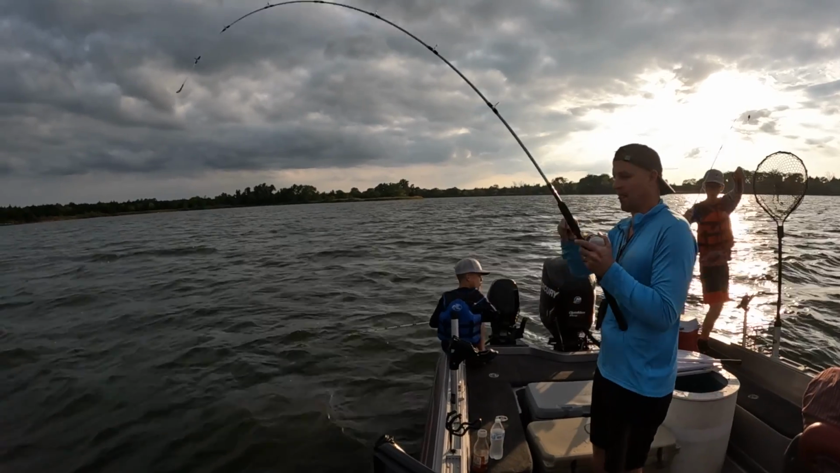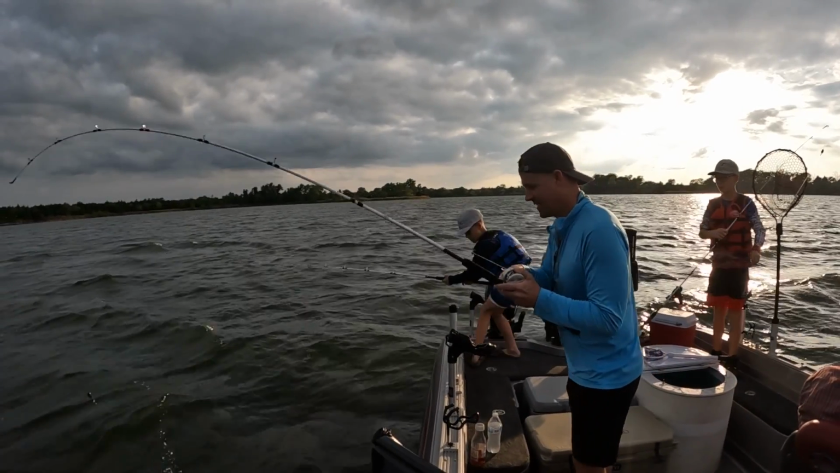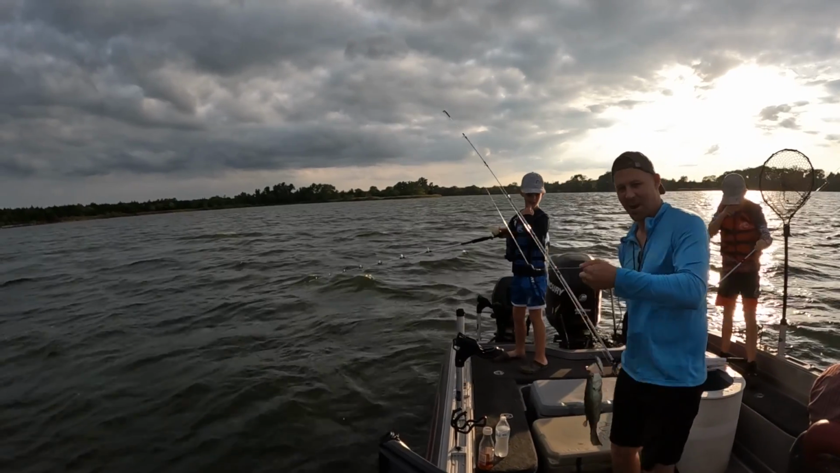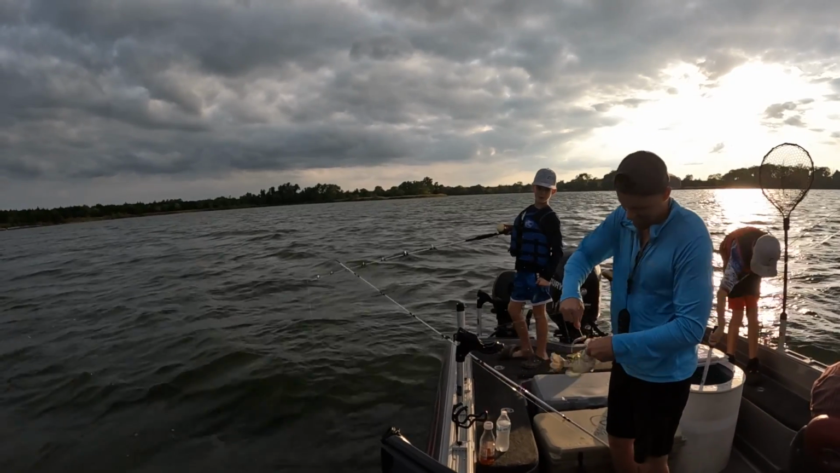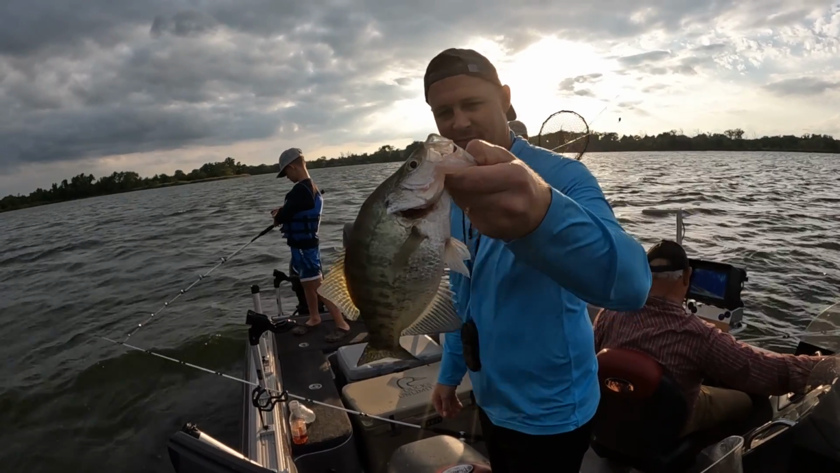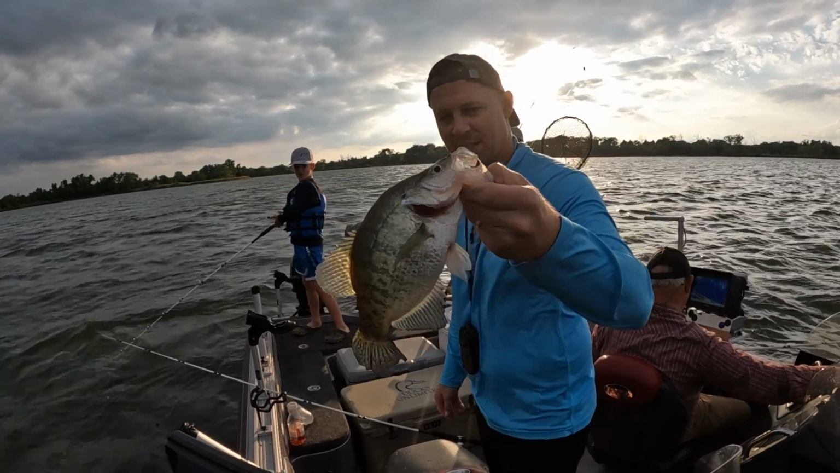Oh, there's one. He was sucking on it. Oh, crappie! What? Wow, crappie. Man, that's one. Oh, you're just sucking on it. Rarely catch crappie. It's been years. Fishing with shad for hybrid bass, rarely.